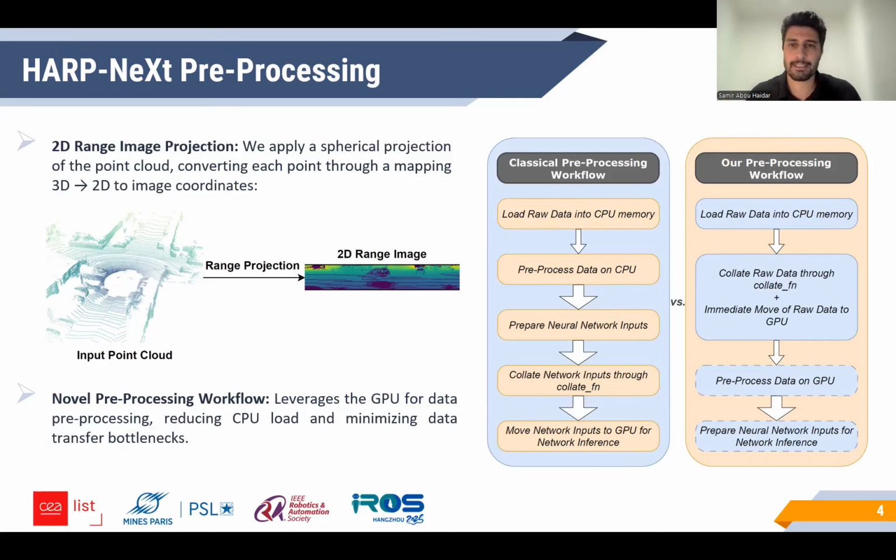In contrast to the classical preprocessing pipeline that entirely preprocesses the data in the CPU and prepares the neural network inputs in the CPU and later moves them to the GPU only for the inference, our preprocessing workflow immediately moves the raw data to the GPU and preprocesses the data on the GPU, leveraging the hyper-parallelization of the GPU cores. This reduces the CPU load and minimizes the data transfer bottlenecks that will raise the efficiency in the preprocessing phase.